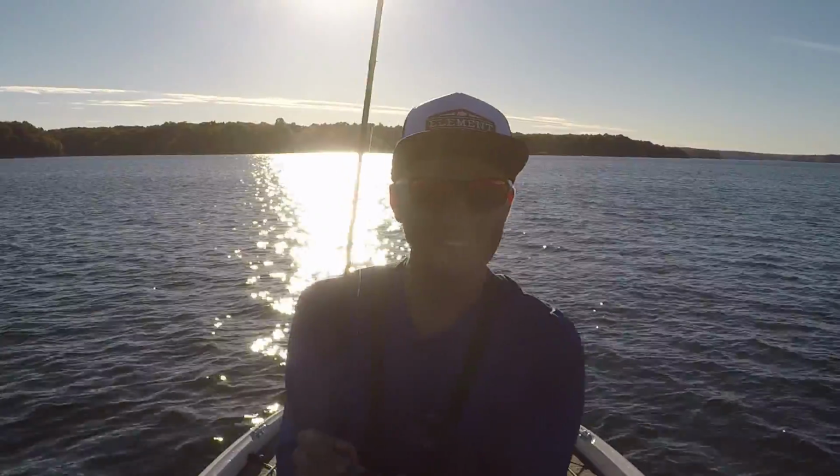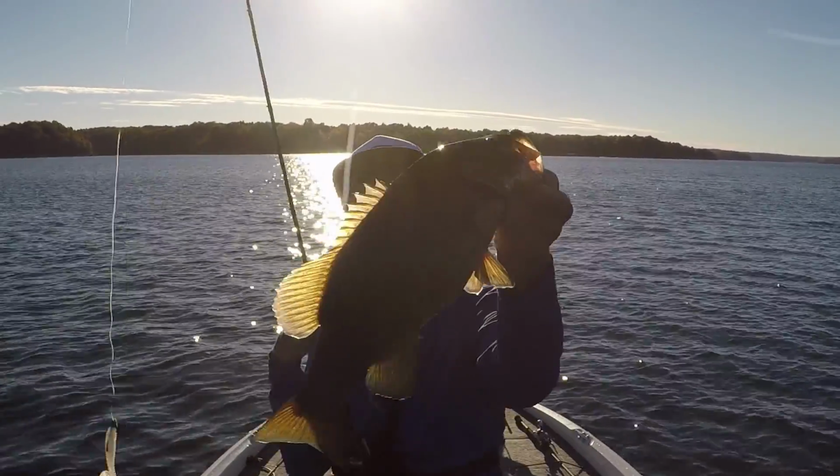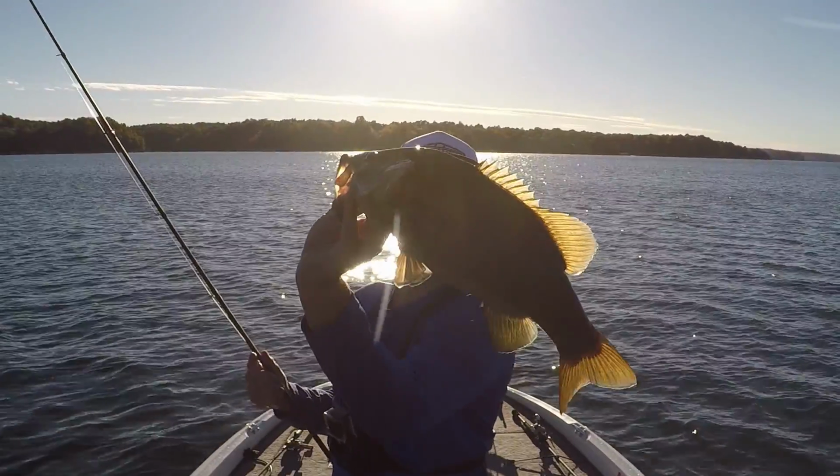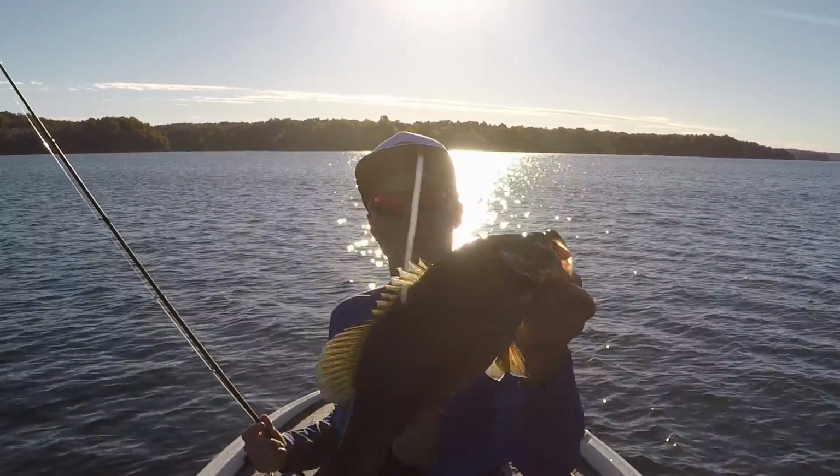Just found another spot like 20 yards down from where I just caught those last couple. Threw that swim bait down there. And man, that is a great fish. Look at that thing. Beautiful.